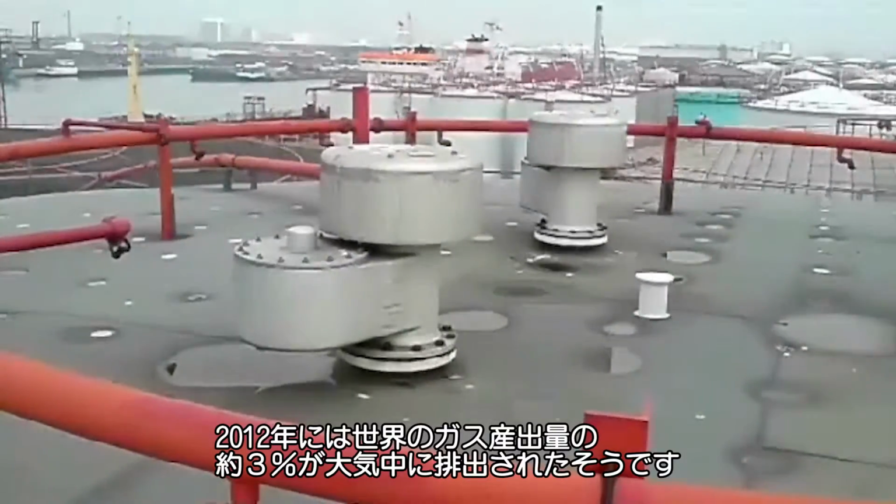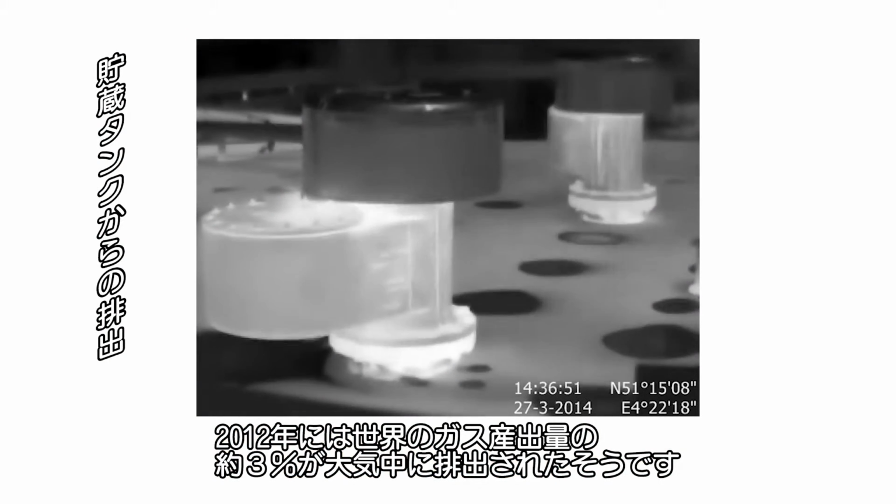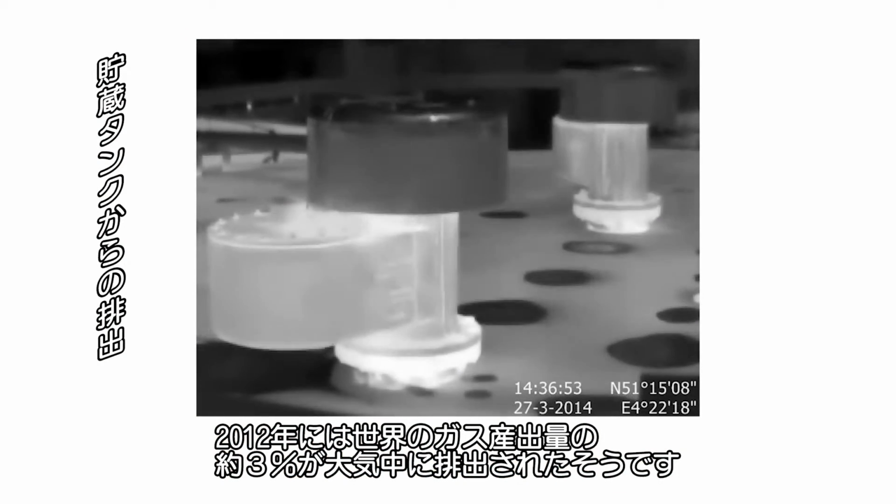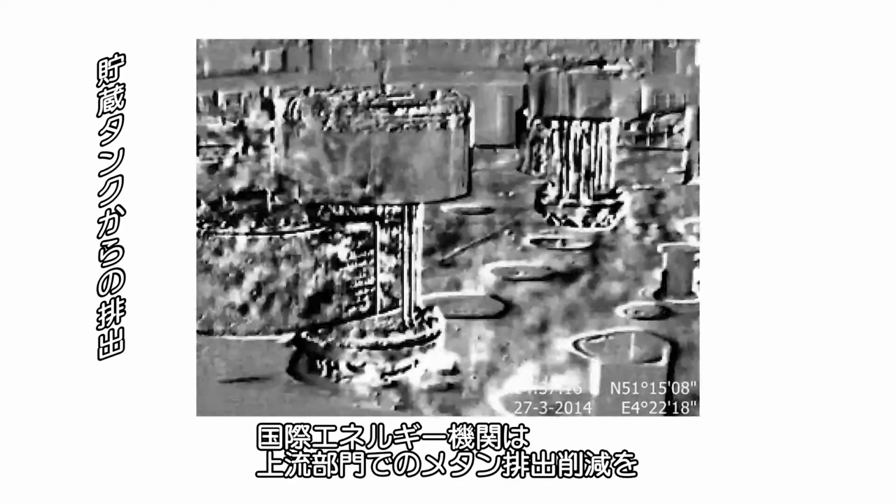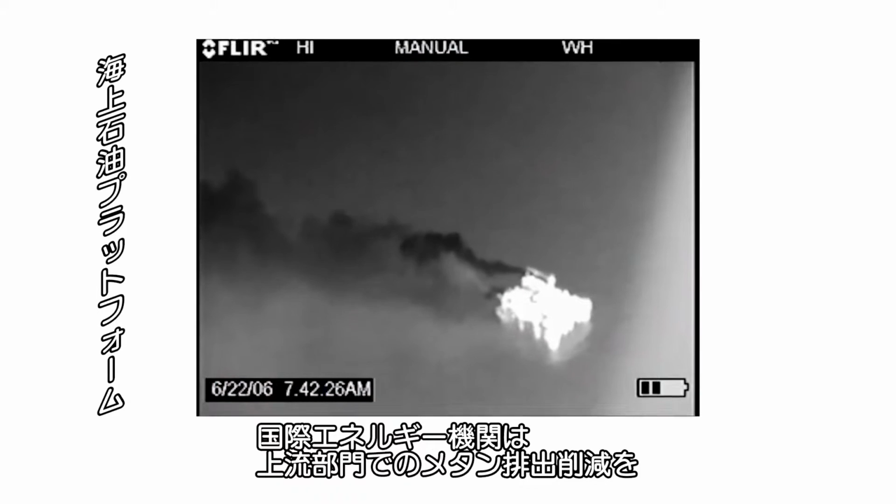One recent study suggests that worldwide about 3% of produced gas was emitted to the atmosphere in 2012. That's equivalent to the production of Norway that year. The International Energy Agency identified reducing upstream emissions as one of 5 key climate policy priorities in the energy sector if we want to limit the Earth's temperature rise to less than 2 degrees Celsius above pre-industrial levels.